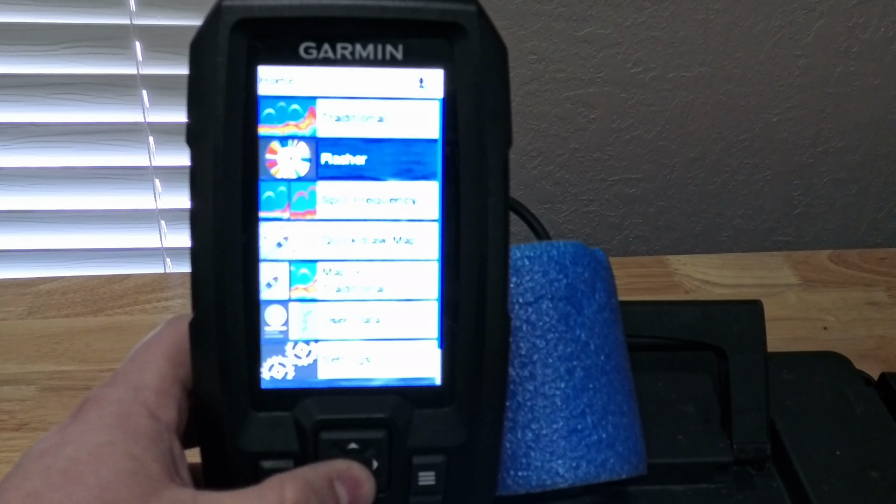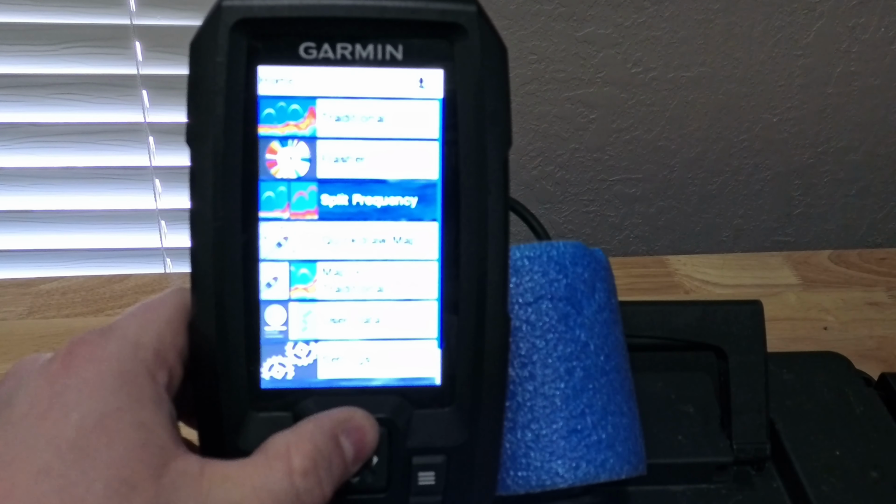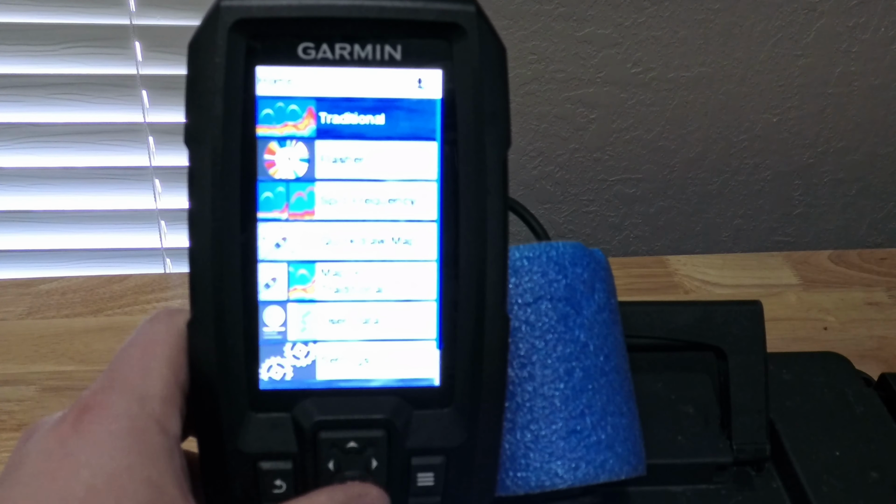You kind of have multiple options in here. The first one on top here is the traditional sonar. A lot of times I run the chirp function on here. Chirp is just a software that Garmin makes. It kind of makes the frequency a little bit better.